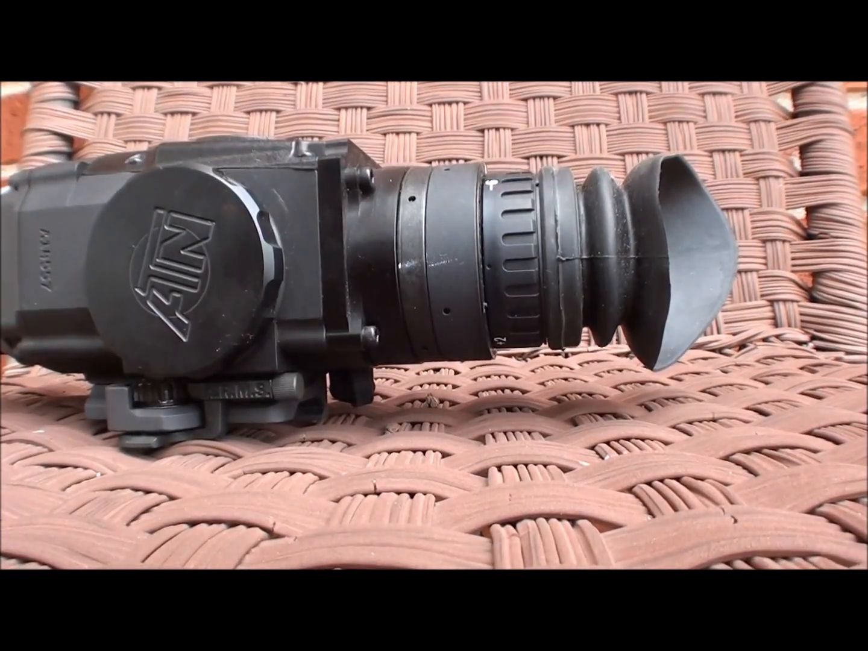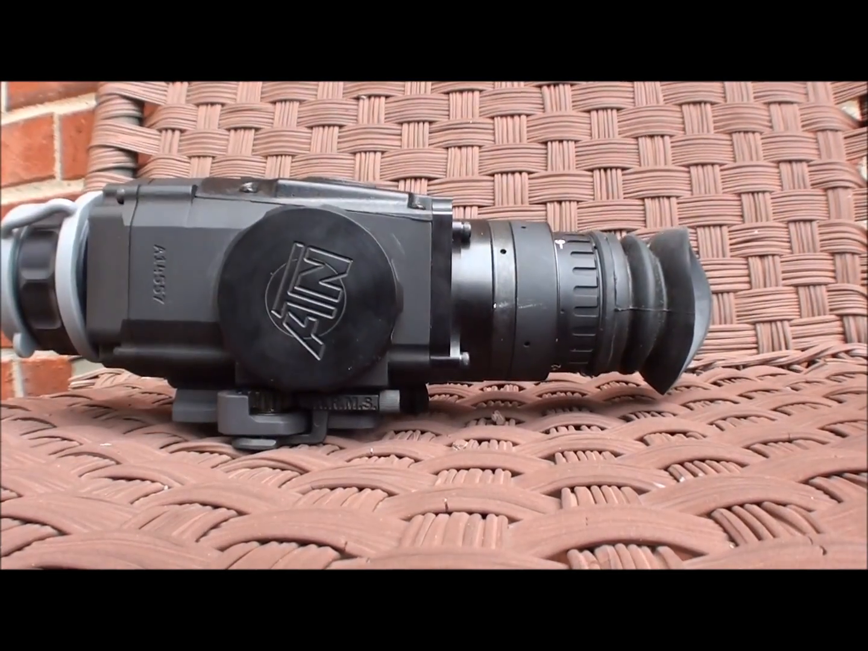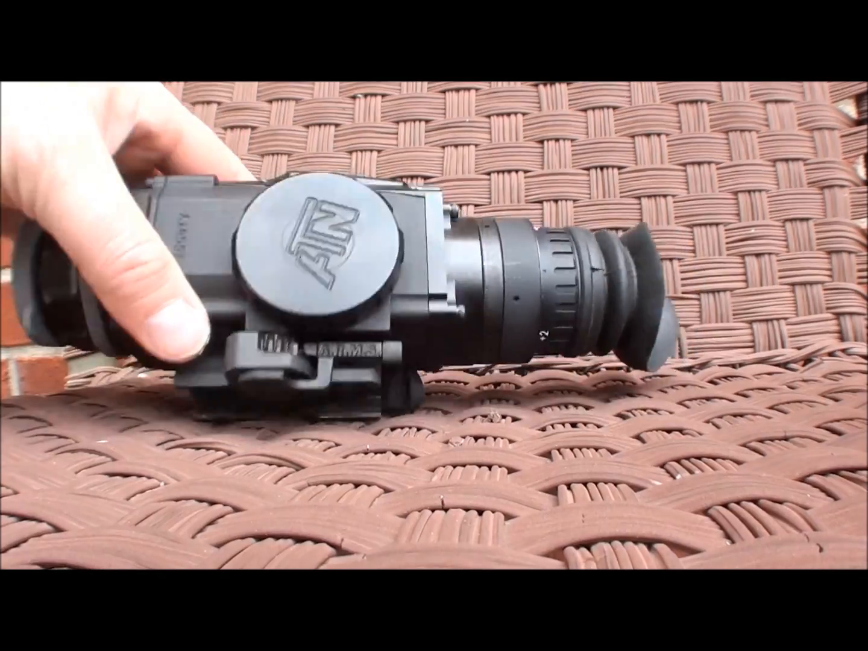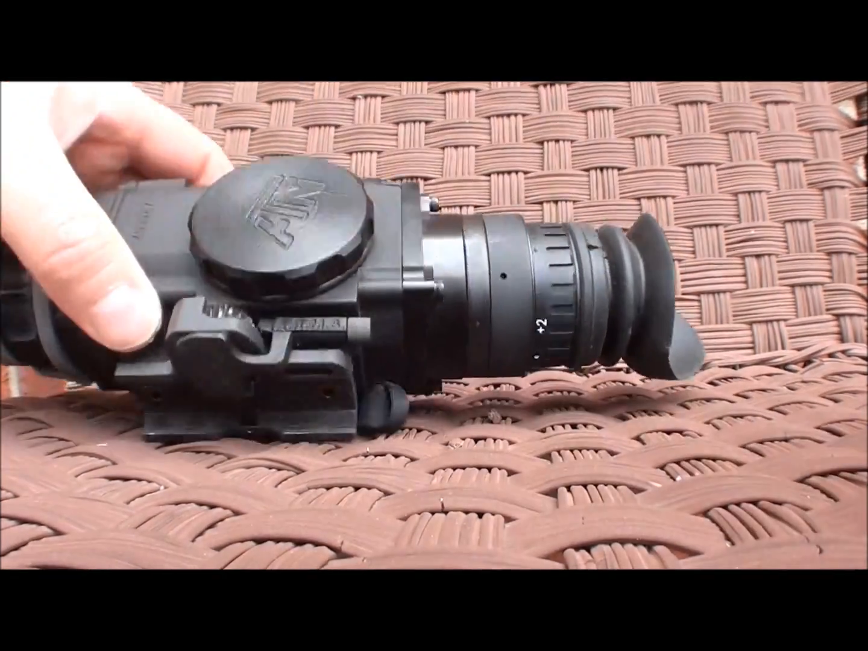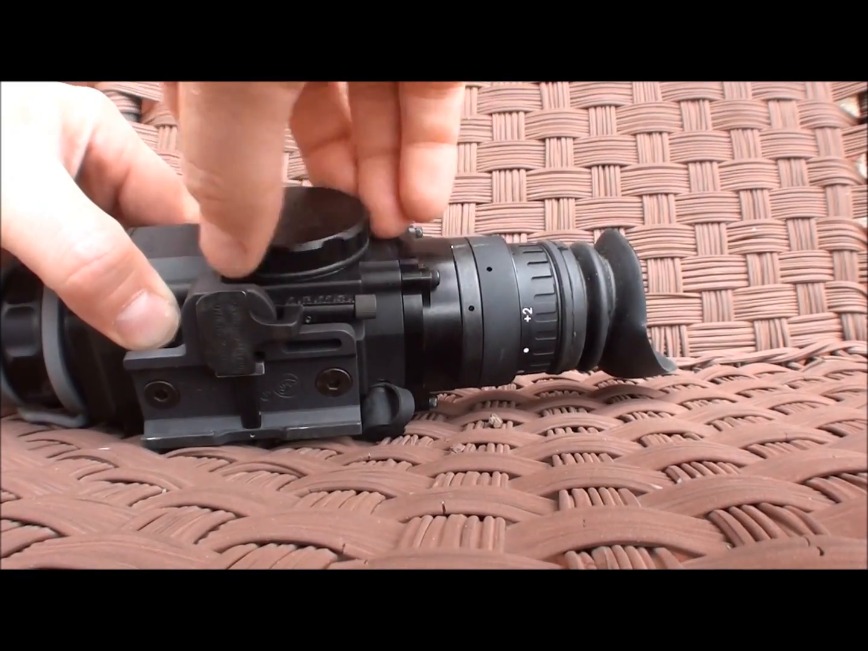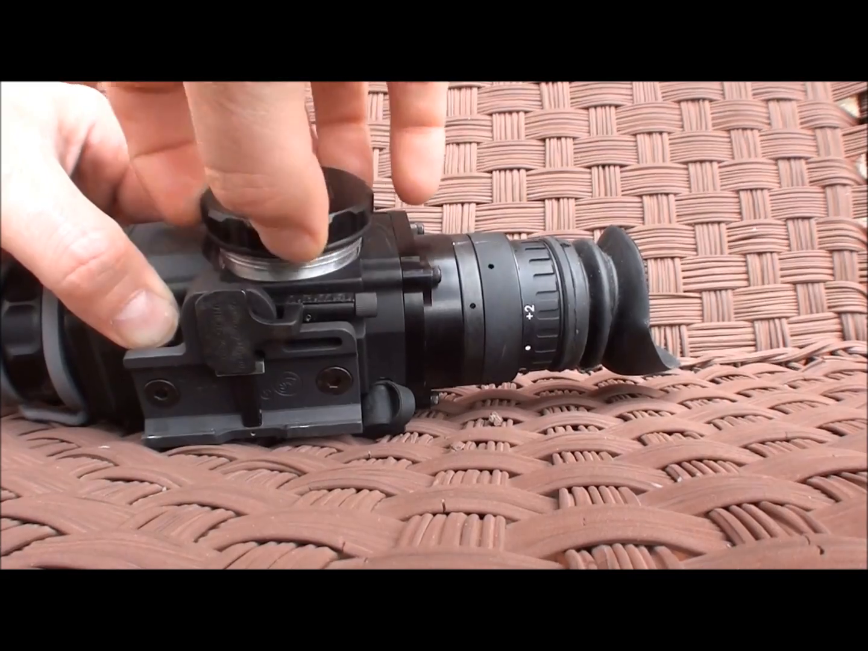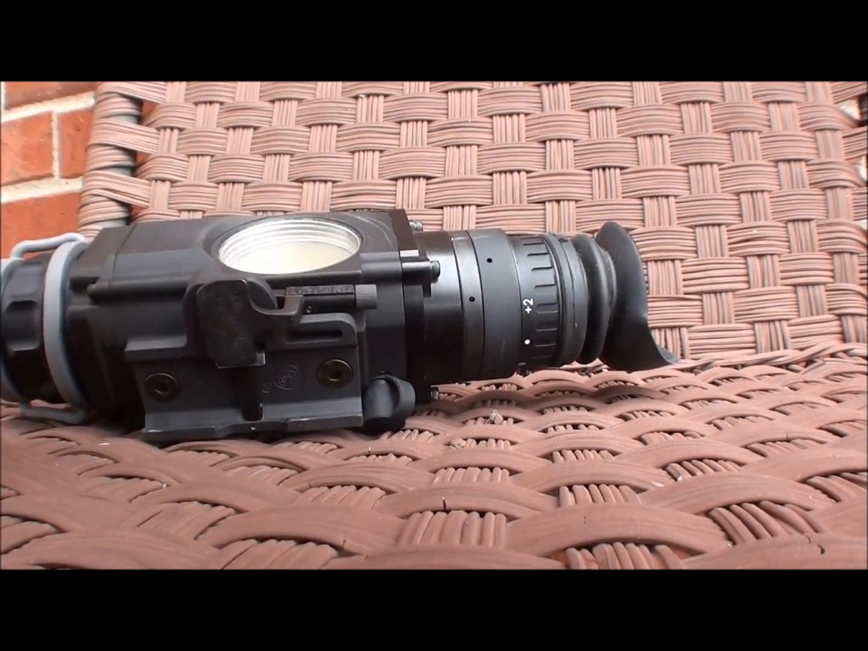A couple of things. When you first get this, of course the first thing you have to do is put batteries in it. Right here is the battery compartment, and it uses CR123 batteries, and I have been told not to use rechargeables in there, or not to recharge batteries and put them in there.